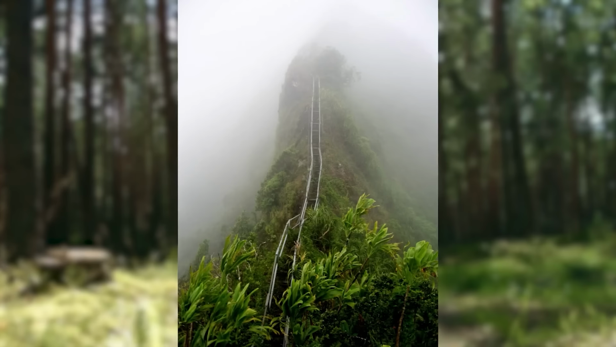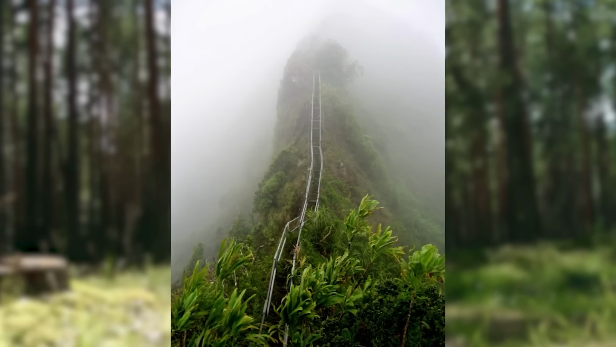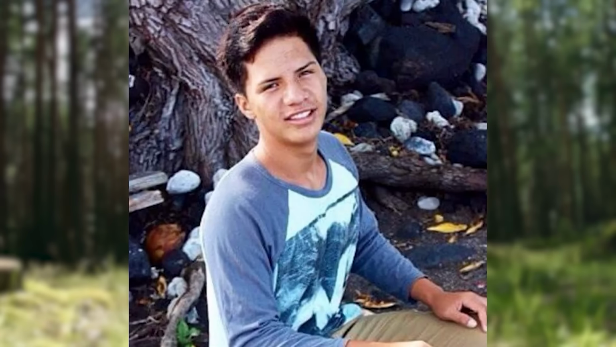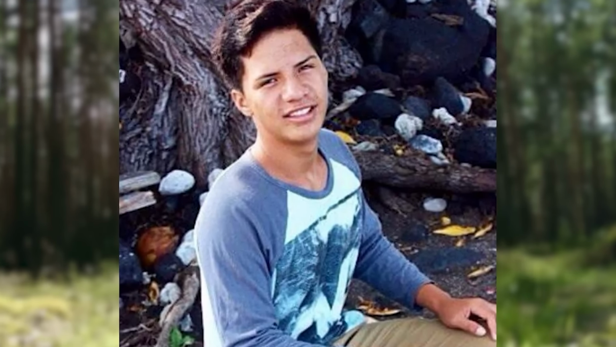Number 5. The Last Hike. Dalen Kaloa went missing during a hike on the infamous Haiku Stairs, also known as the Stairway to Heaven. Ironically enough, on the morning of February 27th, 2015, Dalen told his family that he planned to hike this dangerous, illegal trail. Now, throughout the hike, he sent several photos to his family, but in one image, they noticed something quite strange in the background.